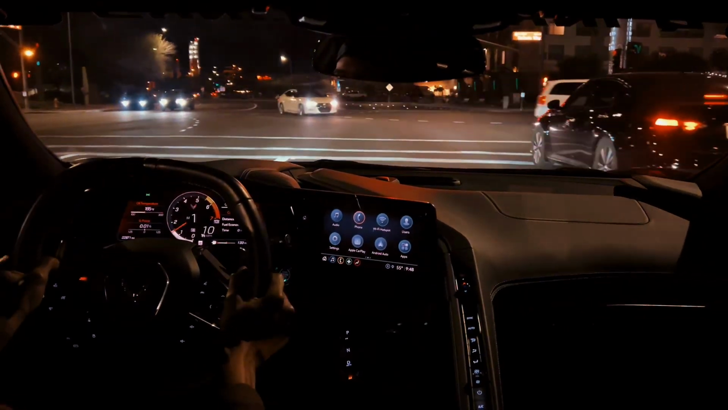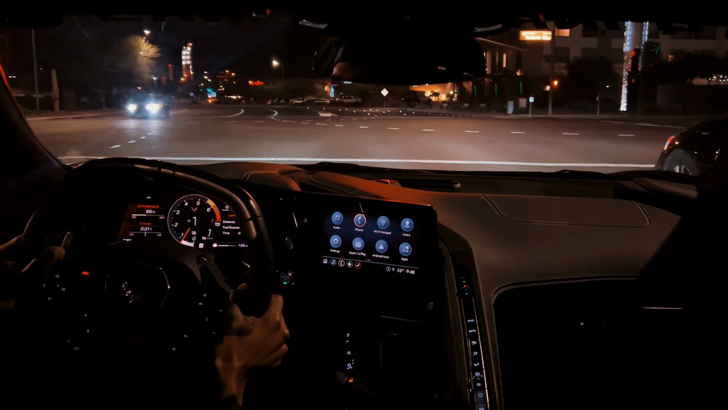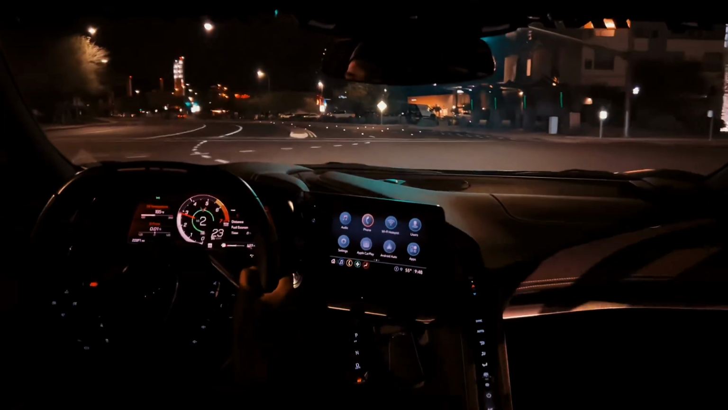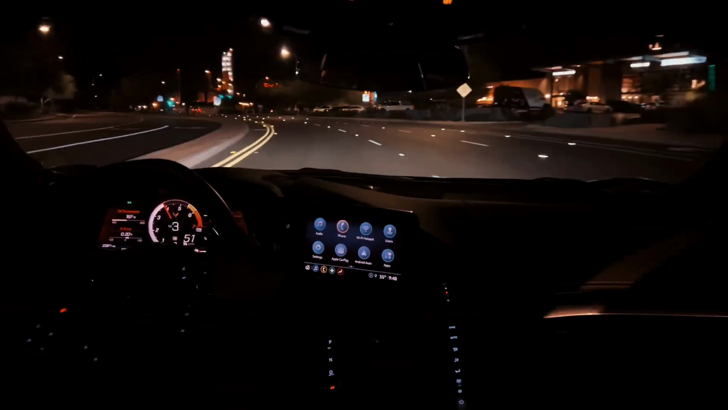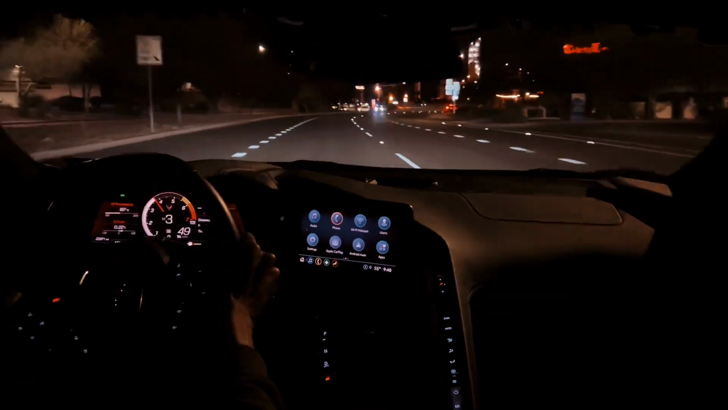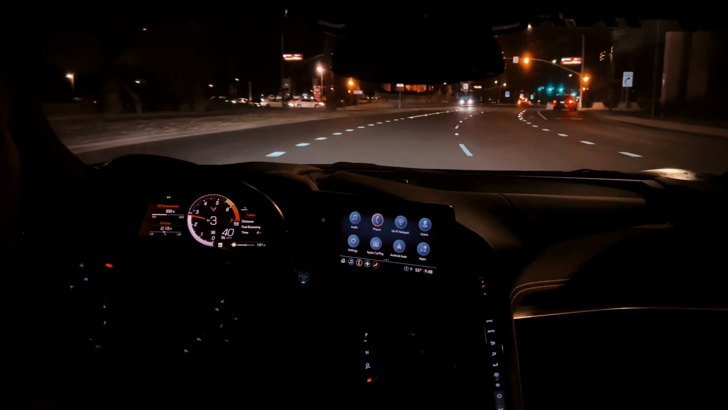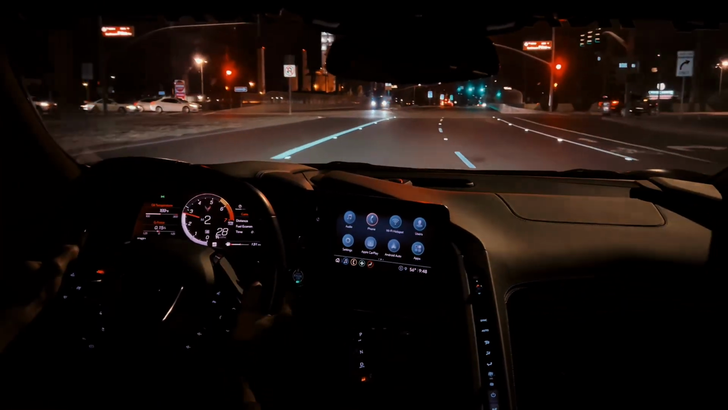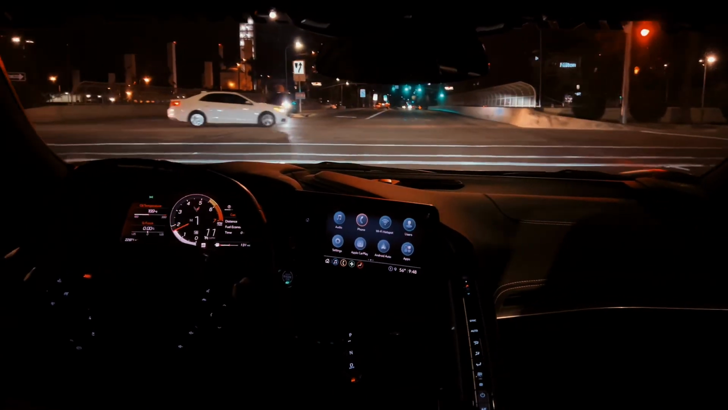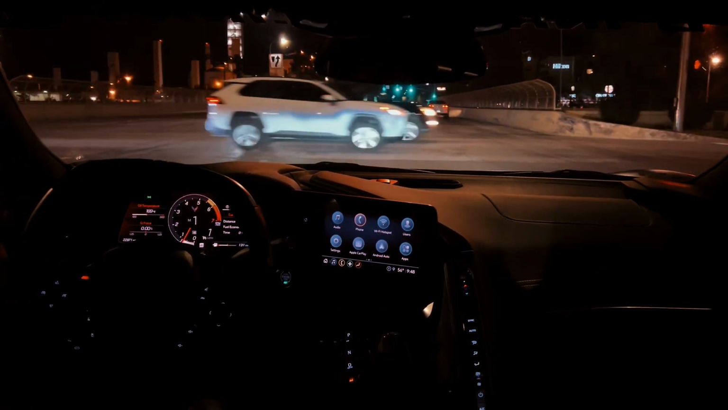So the car sounds best at like 200 degrees-ish, but it's hard to stay at that because it does such a good job of keeping the engine cool. So, there it is. Yeah, love them grumbles, man.